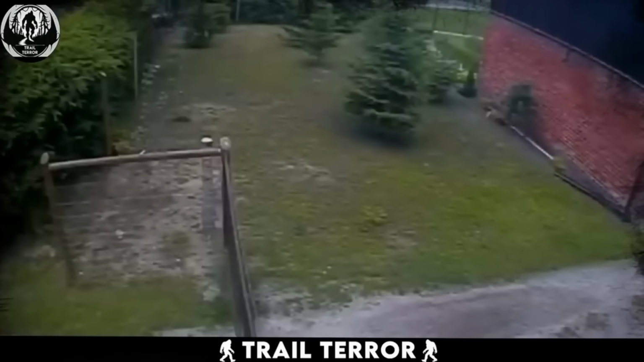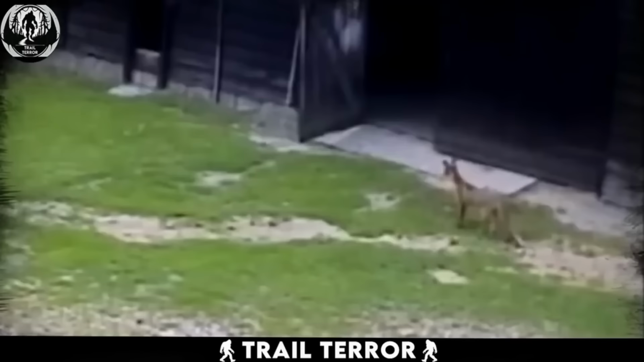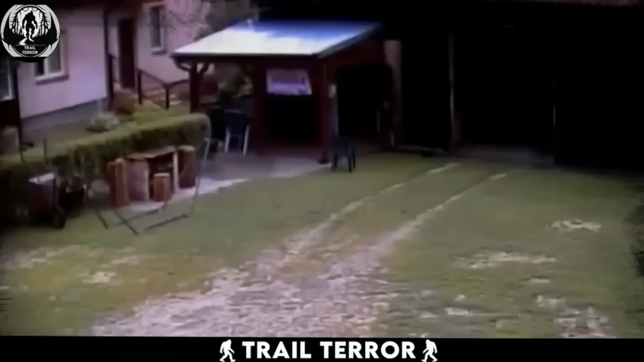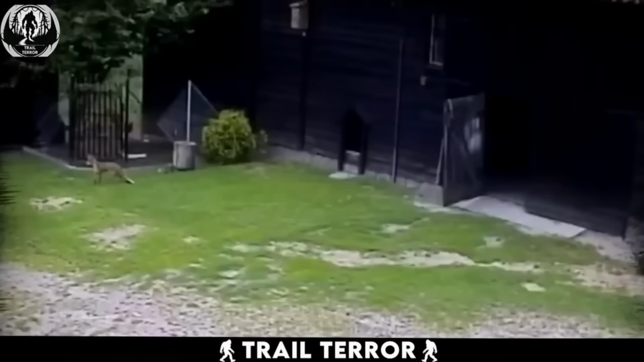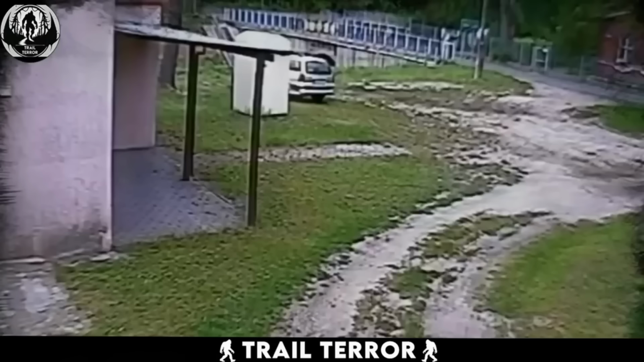Watch this. A fox, hungry for a hen dinner, slips onto someone's property. It pauses, sizing up the situation. No threats in sight. It moves in for the kill, and those hens scatter in terror. But wait! Here comes the hero. Looks like a husky guarding its home. See its fearless charge. The fox doesn't stand a chance.